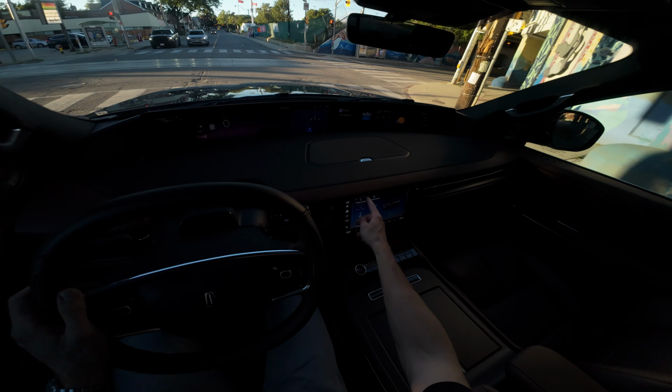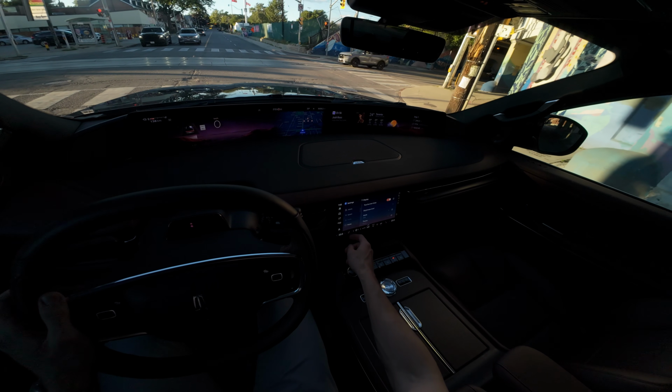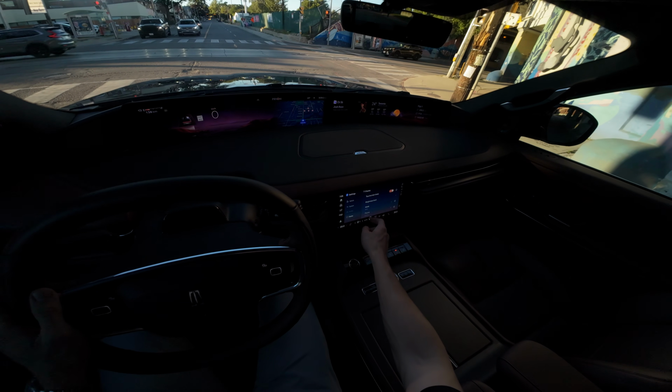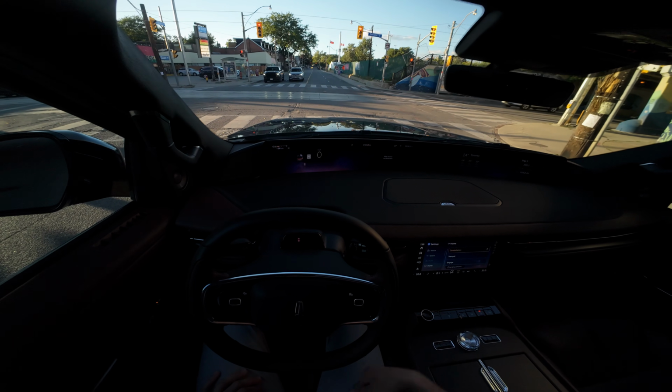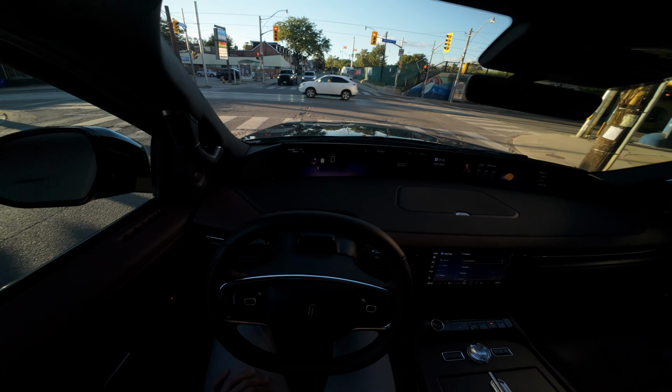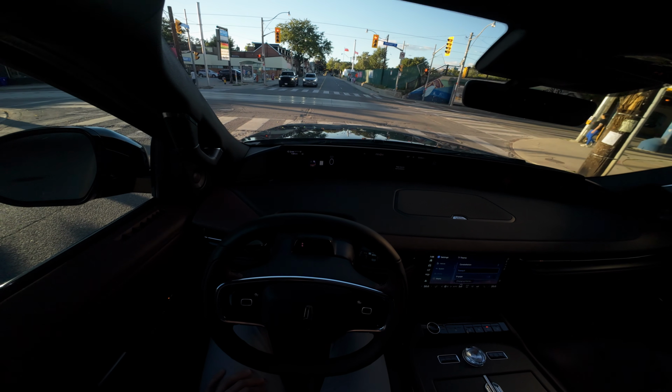And we also have multiple different themes here for our screens. So we're right now on Inspire. Constellation also is a nice theme, which I like. As you can see, it's kind of a nebula out in space. Tranquil, which I believe is like a galaxy.